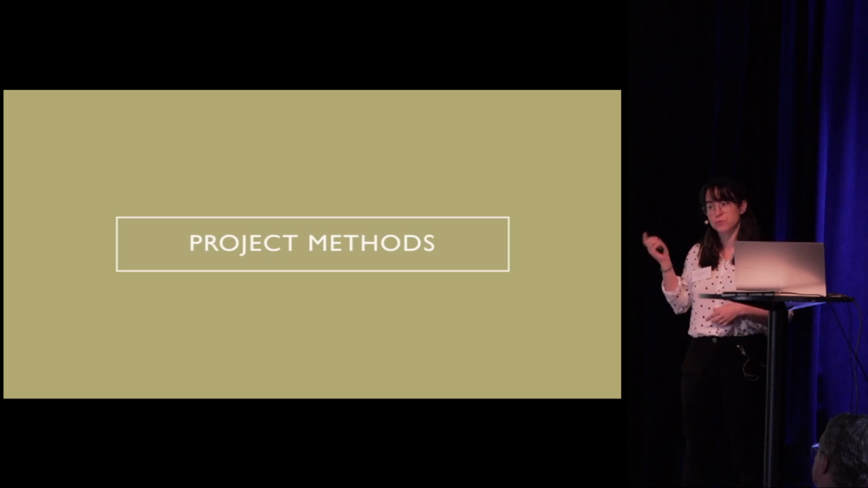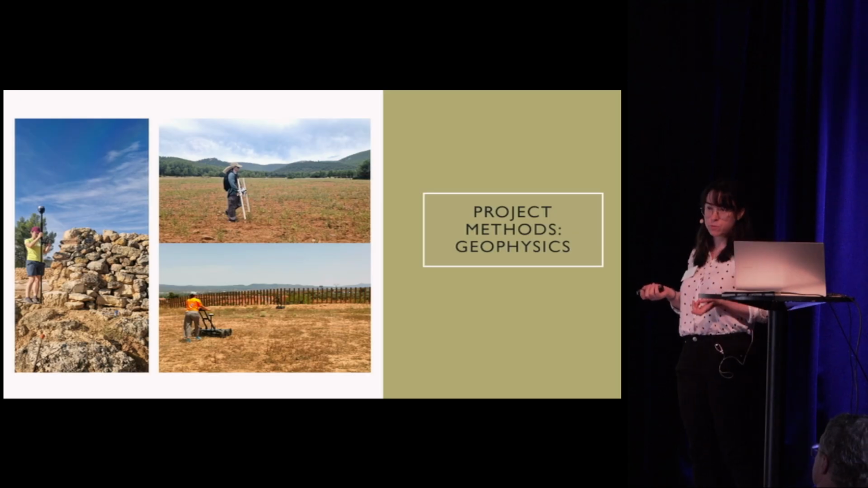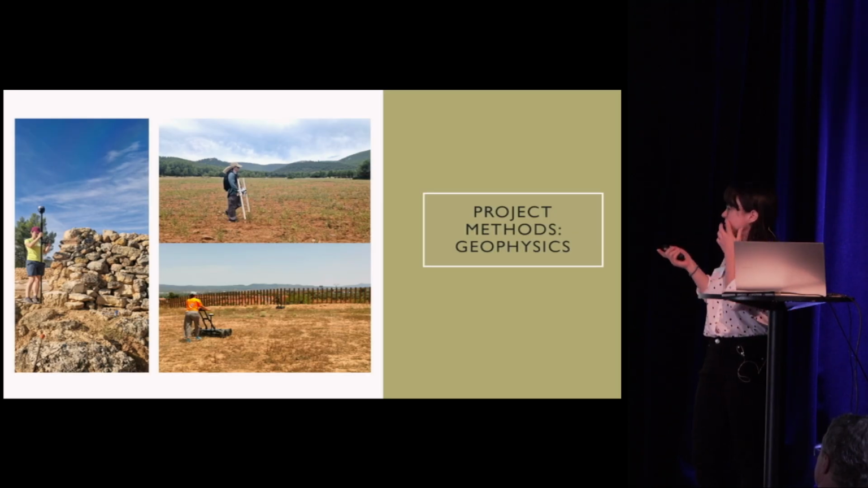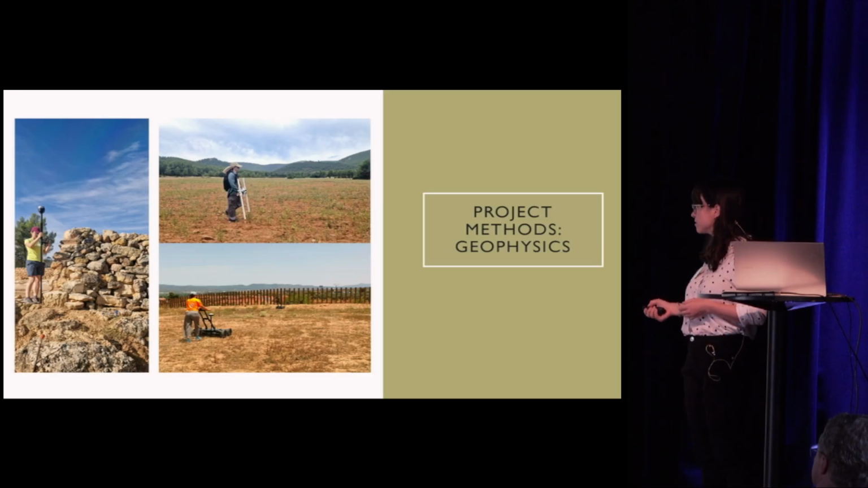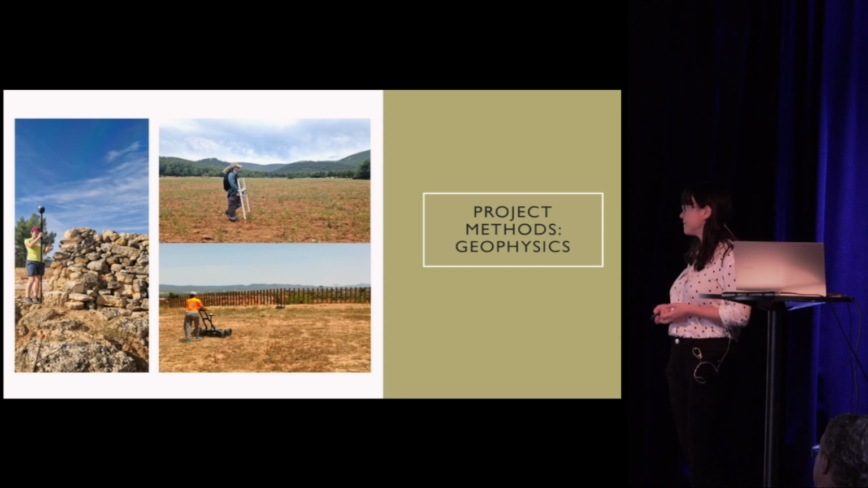That's why we need to do a lot of maps. So most of our work still goes around geophysical studies. Here we see our base team, this is Carmen and Valeria, and that's me. We do GPR, magnetometry, and we walk a lot.